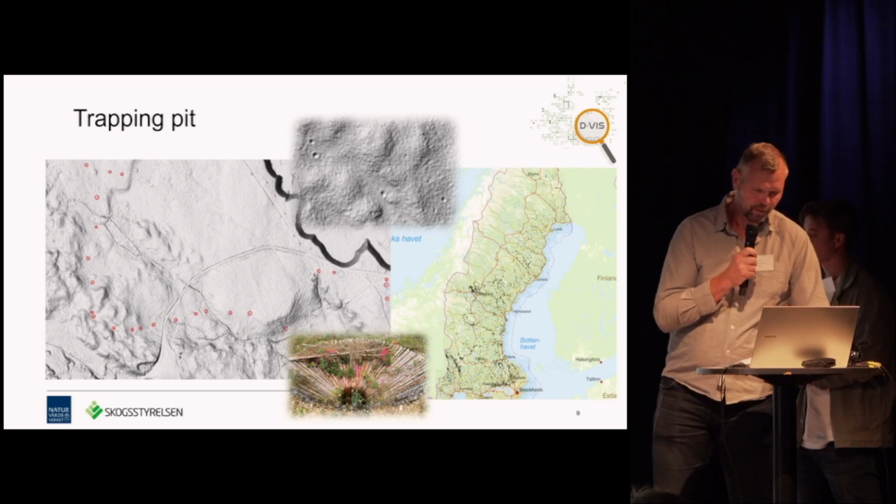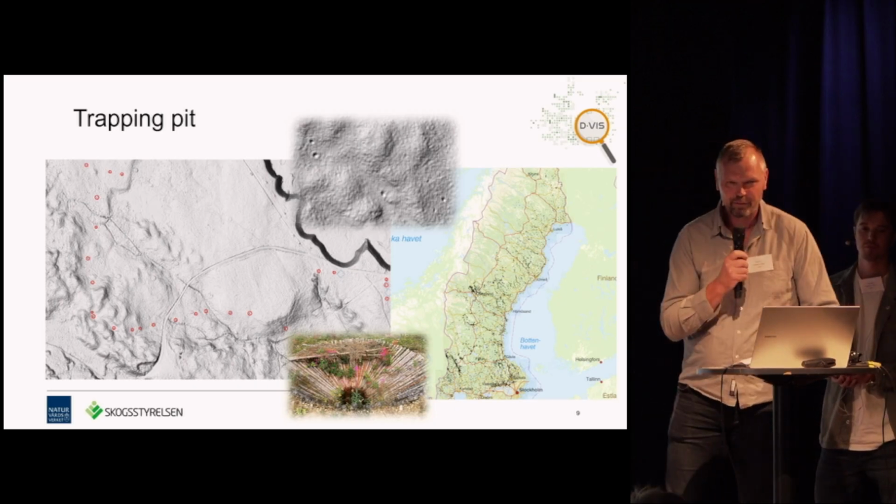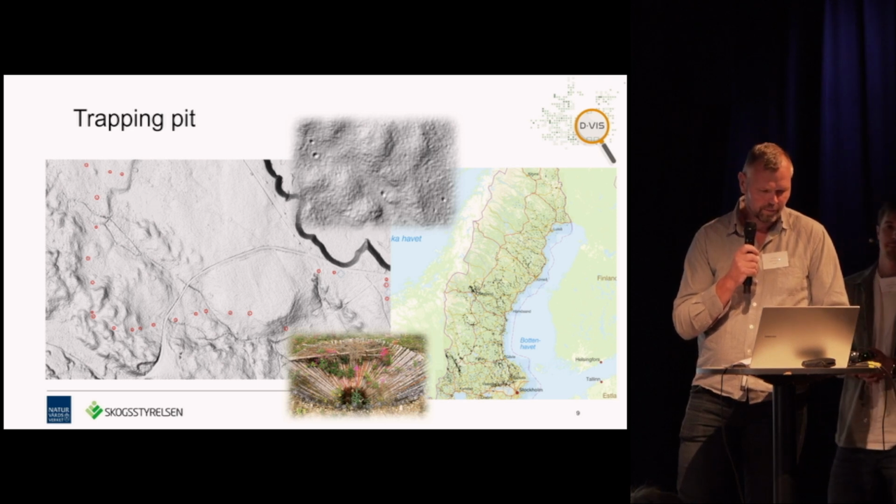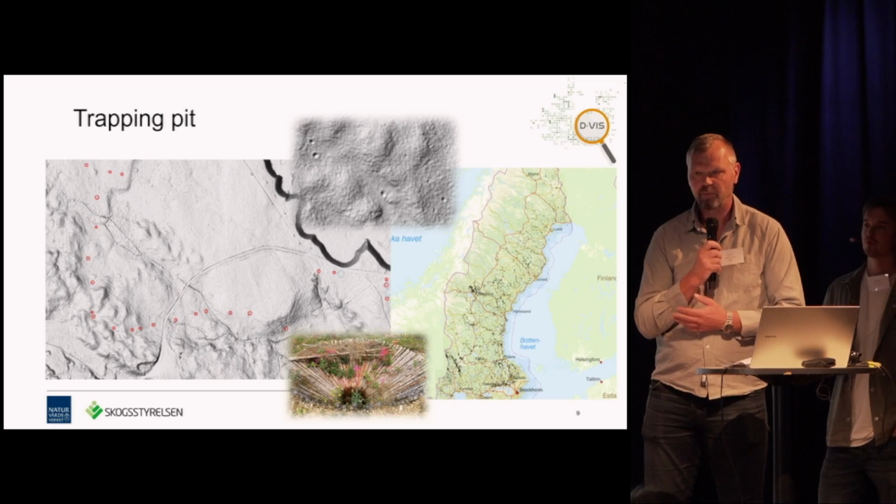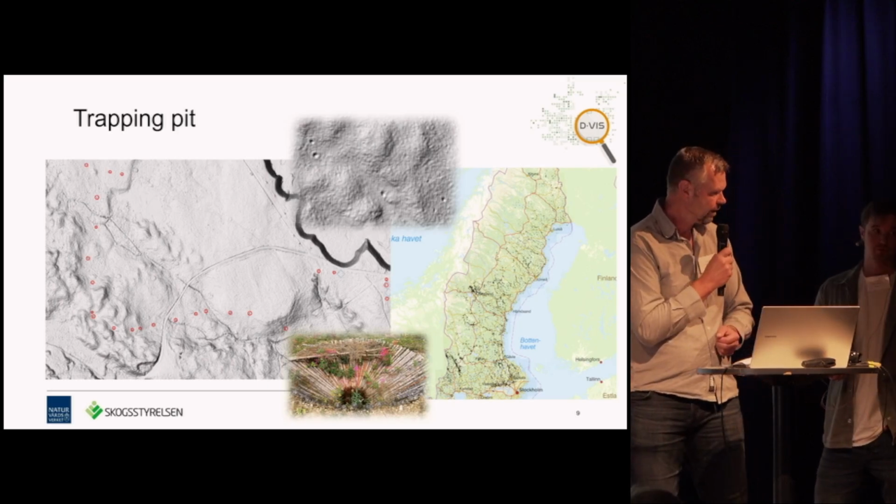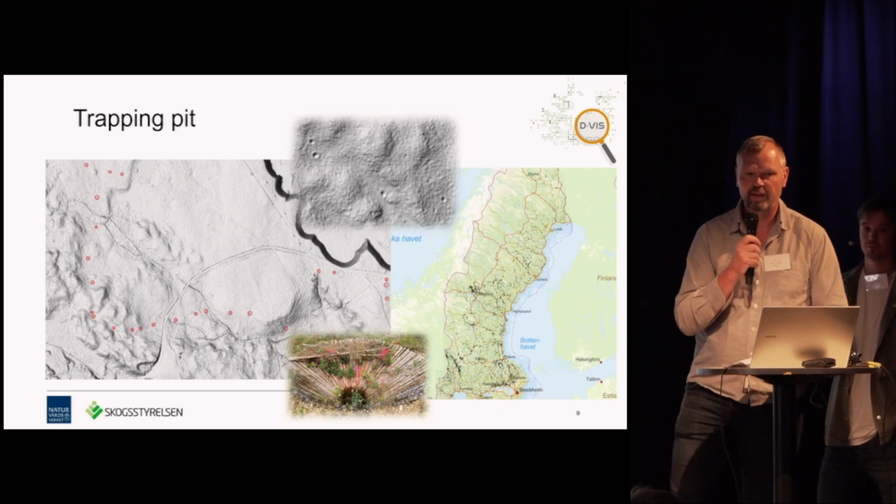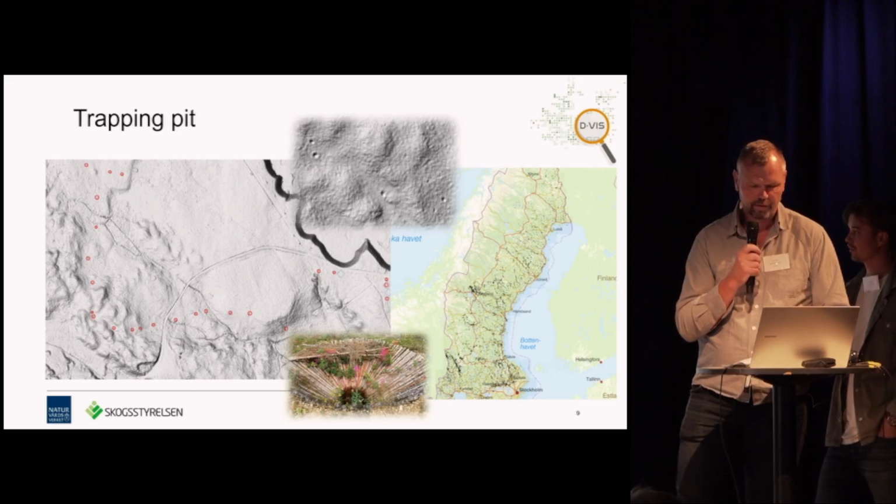So we have this autumn, any week now, I think, a field visit. We have consultants that will visit some randomly selected detections, about 400, so we can have some statistical identification of the accuracy.